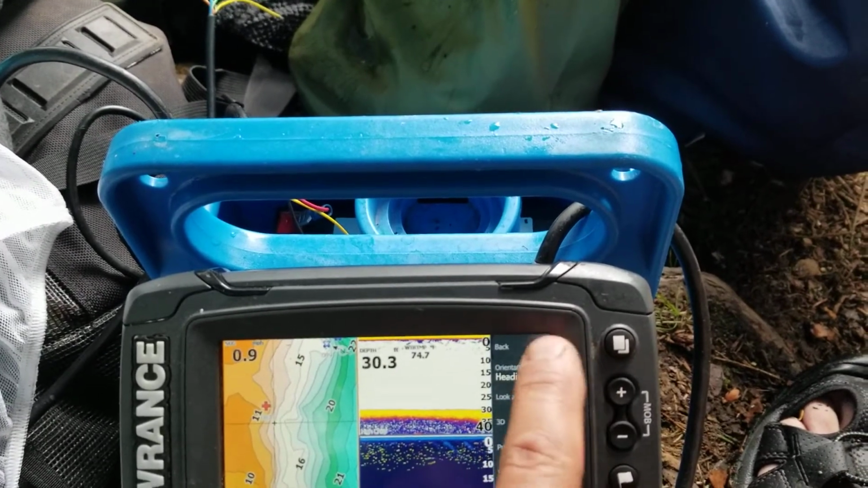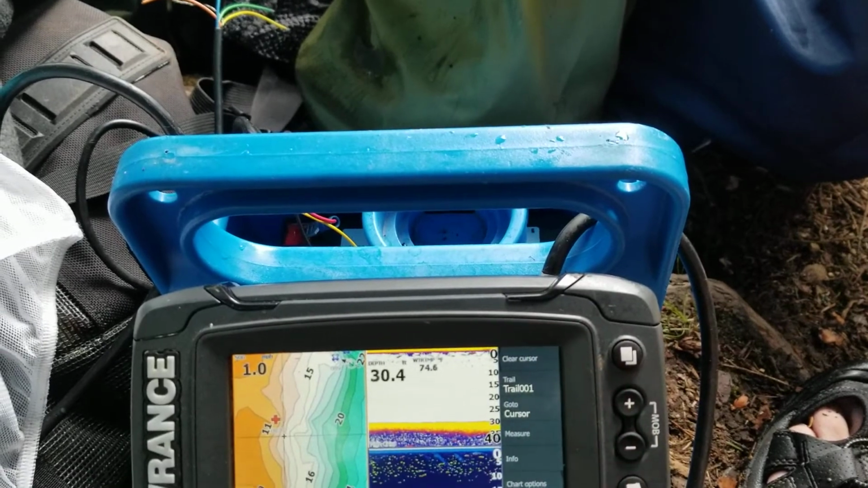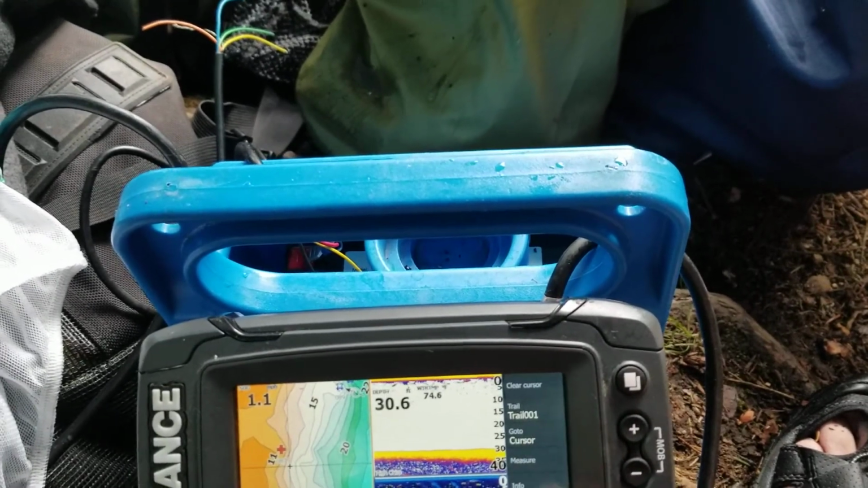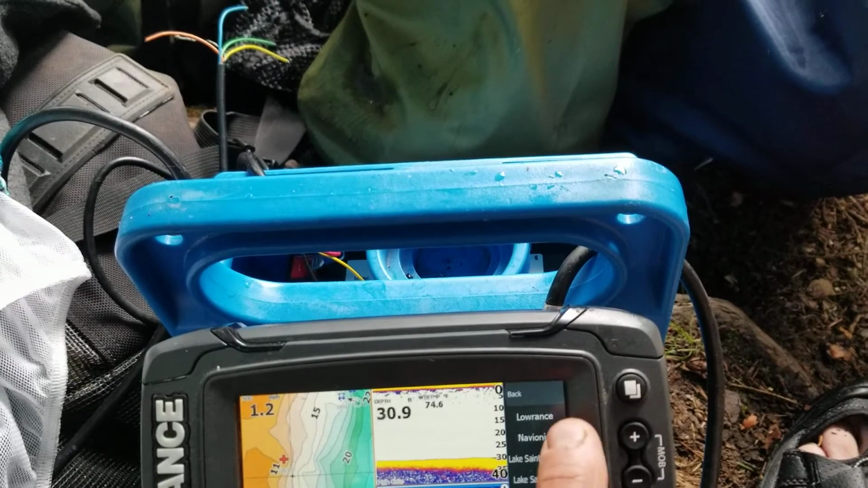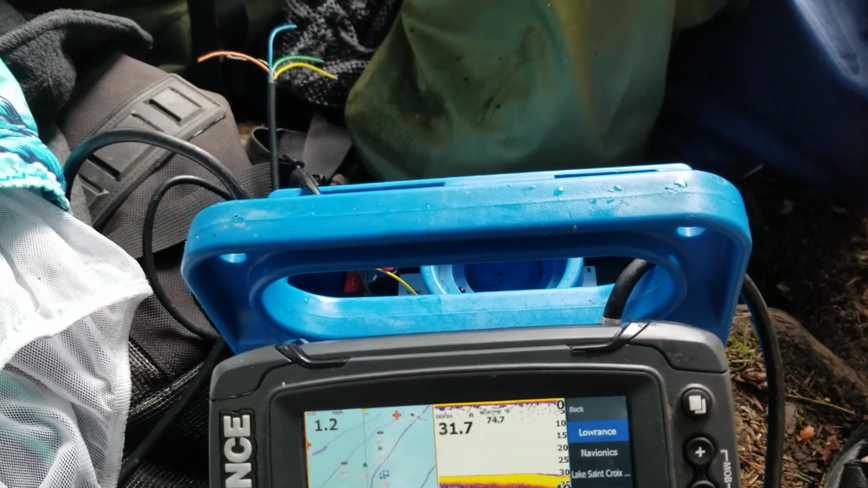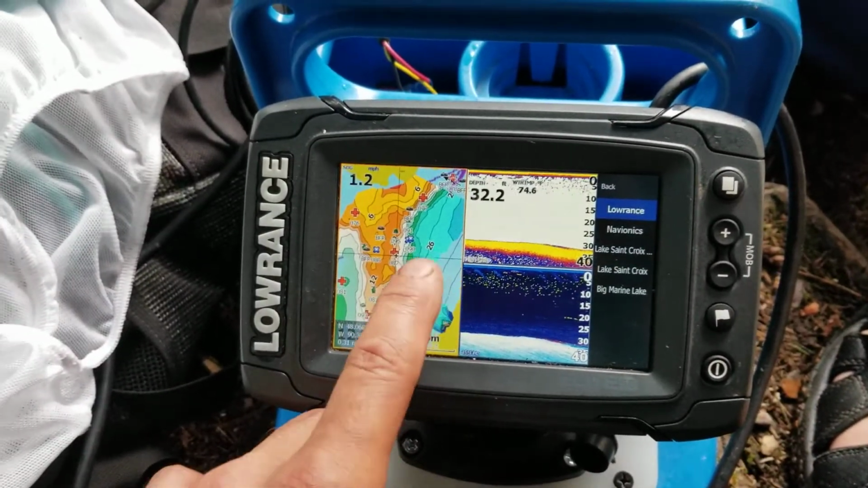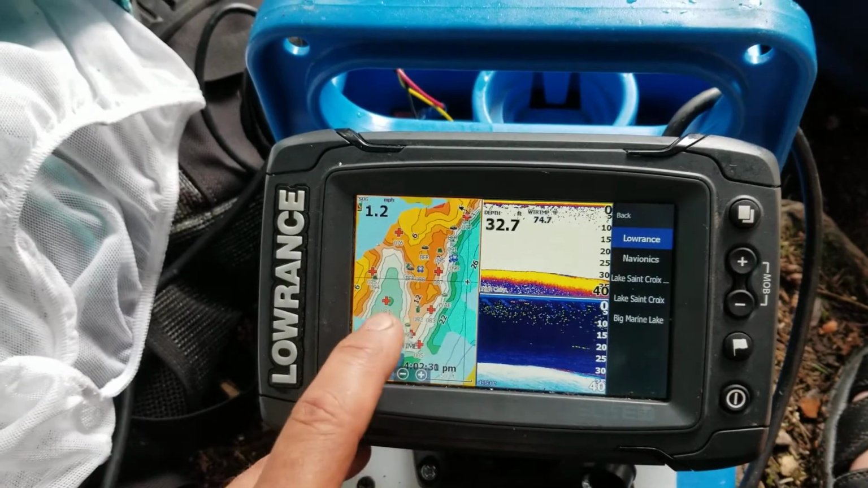So one last thing I want to show you. We're gonna put it back on the Lowrance source, and we're gonna go back. Here's just an example of this point we found.